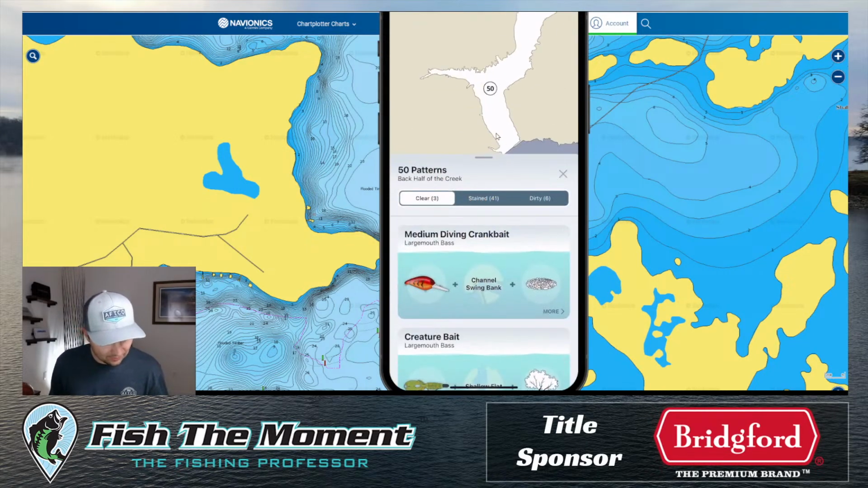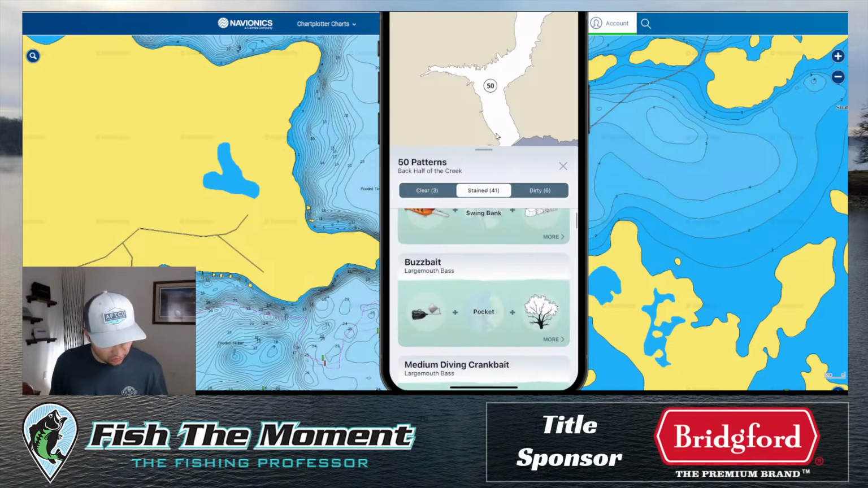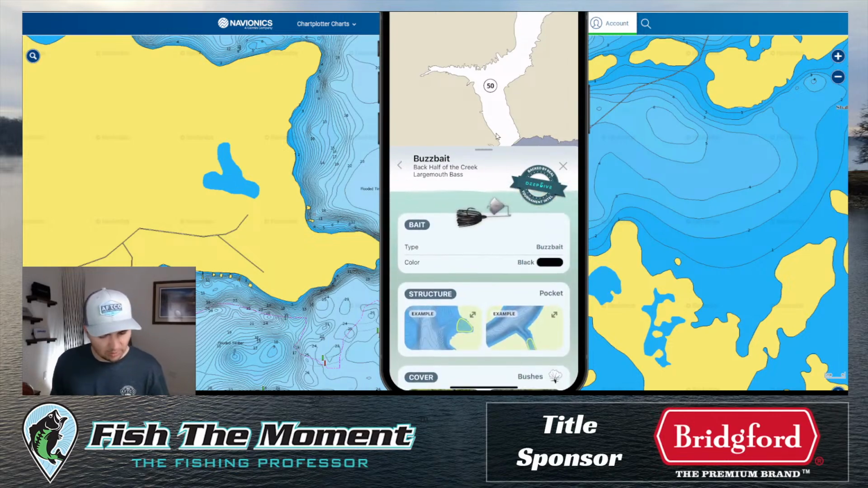But now you can go in the back half of these creeks. You can see all these key patterns in the clear water. You can switch to the stained water. See, ooh, buzzbait pattern. That's kind of interesting. What's the deal there? What should I be looking for?